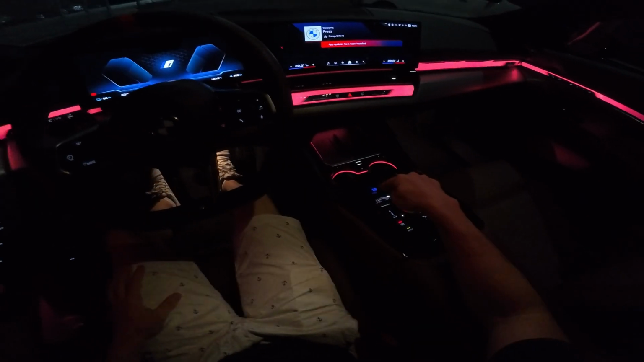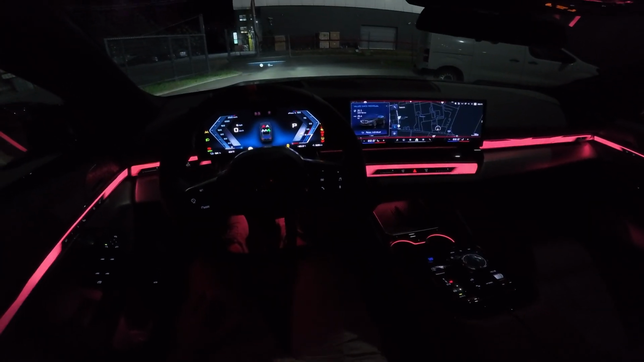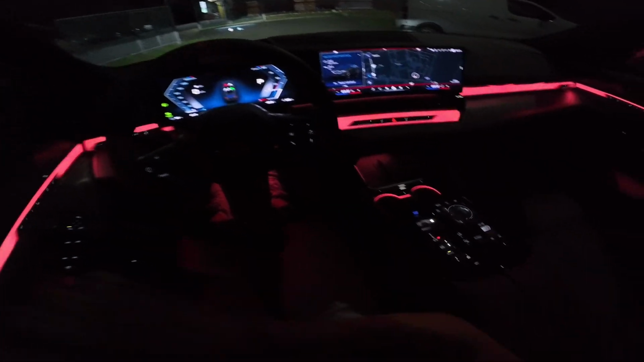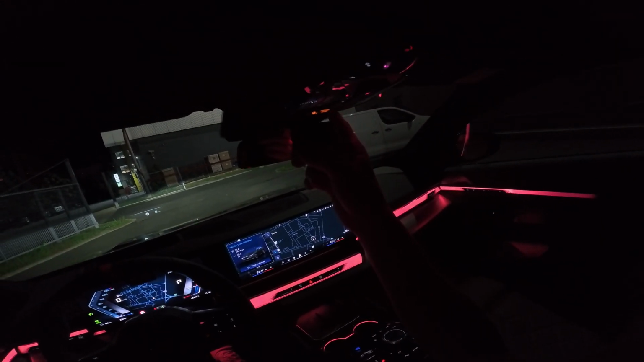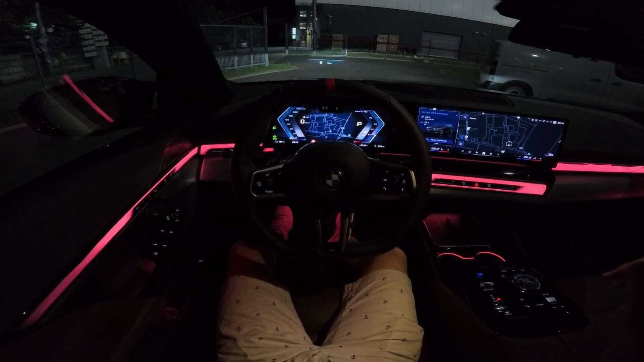Now press the brake, hear this out. This sound, and you can see the headlamps, adaptive headlamps, LED. This sound, it's created by Hans Zimmer. And then we have some ambient light up here as well. But before we start driving, I want to adjust the seat.